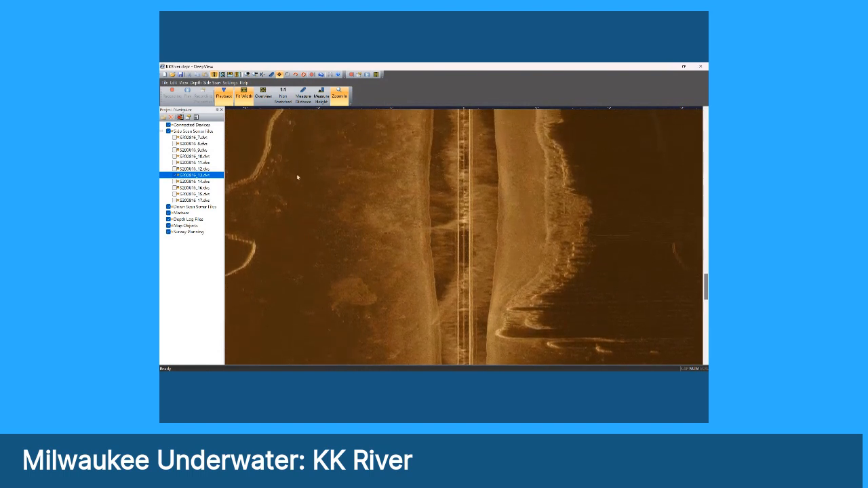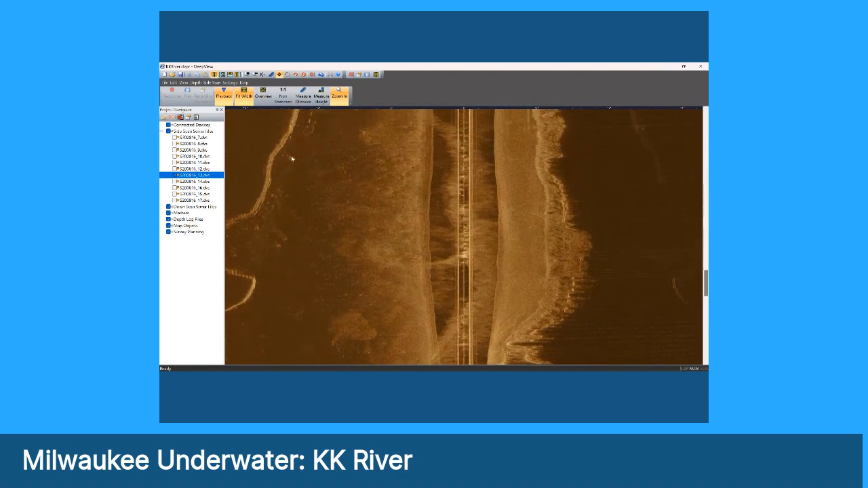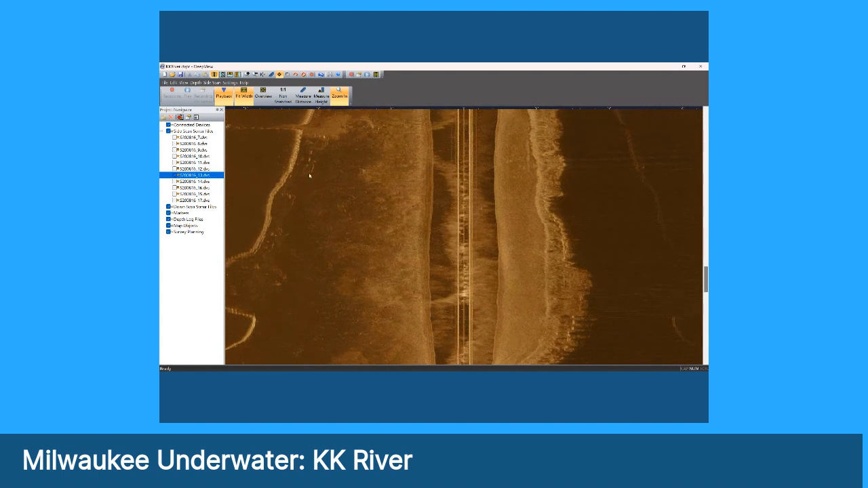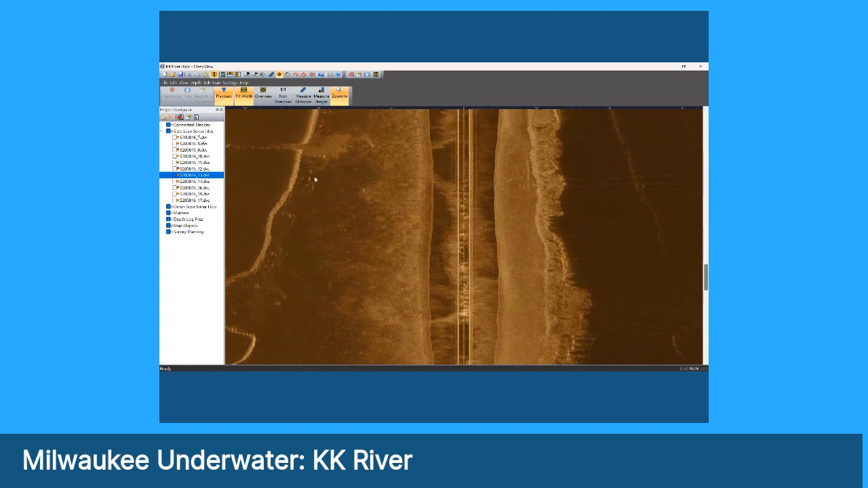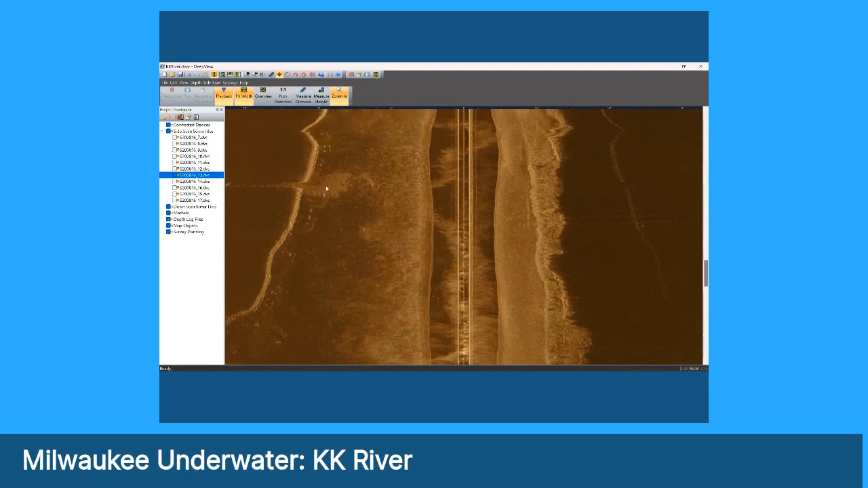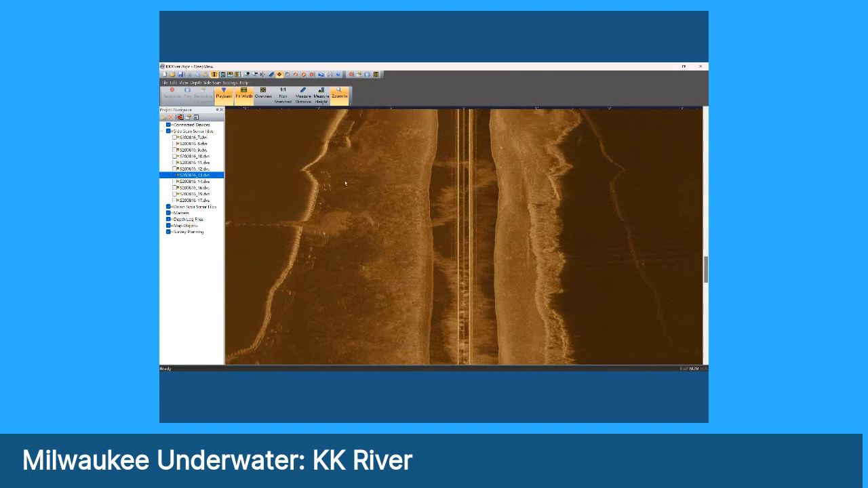Here you can see that there's a lot of material laying on the bottom just off of the shoreline. Some of these are the bottoms of boat hulls. It does pick up some of the deeper boat hulls that are sitting there. It'll pick up some dock pilings too as we go.